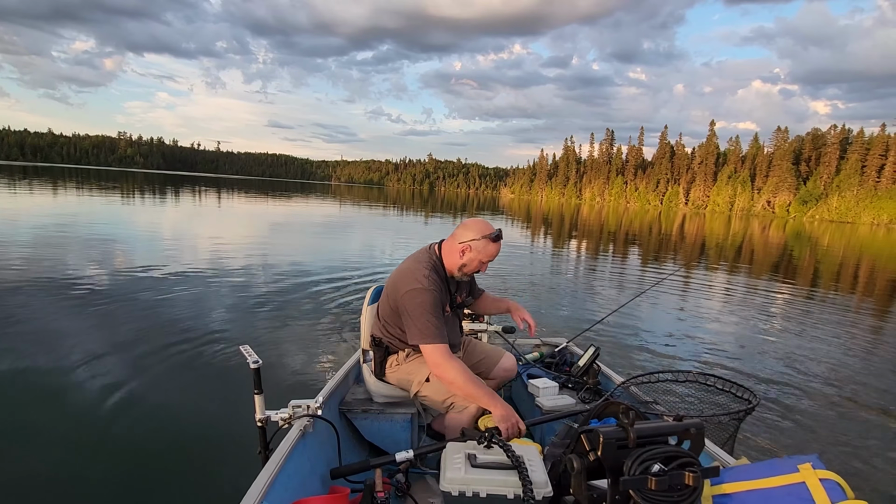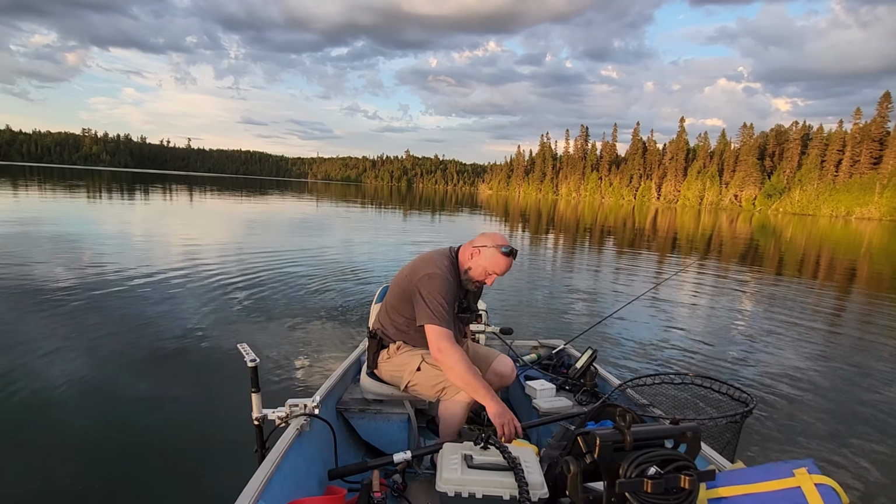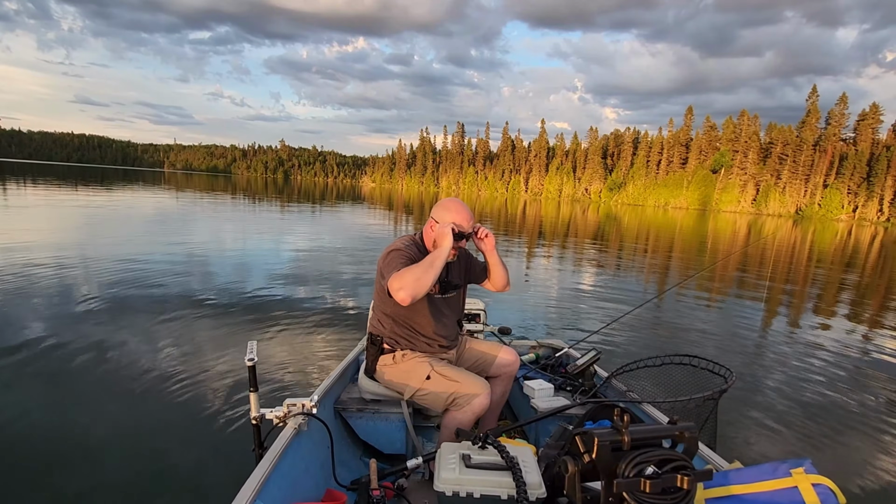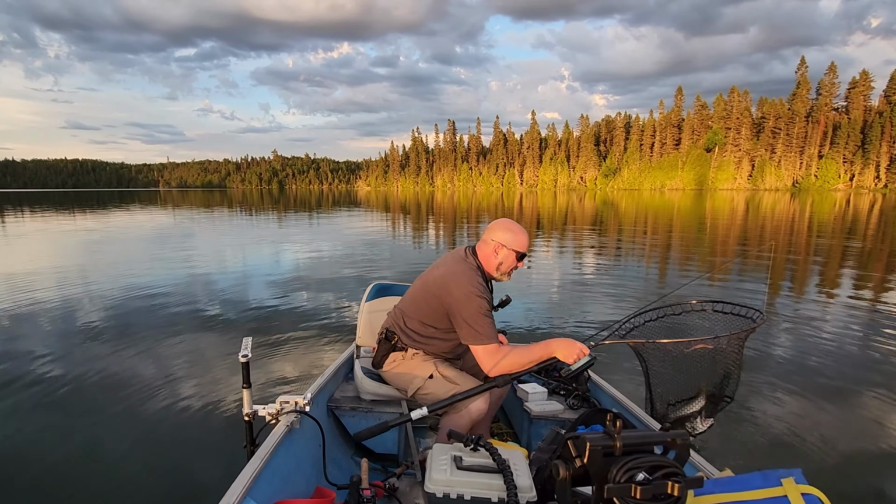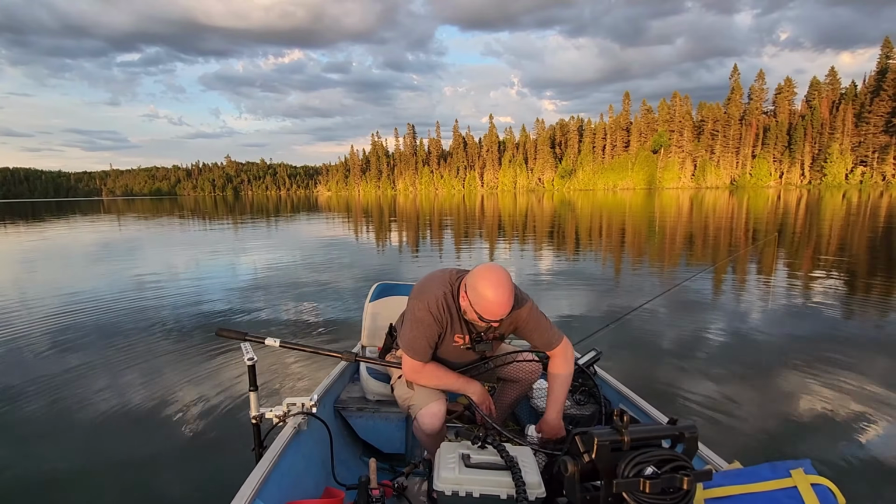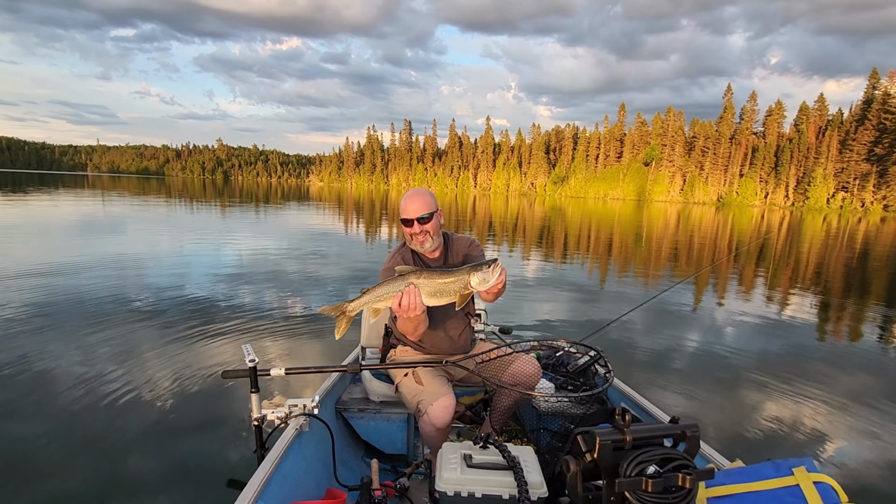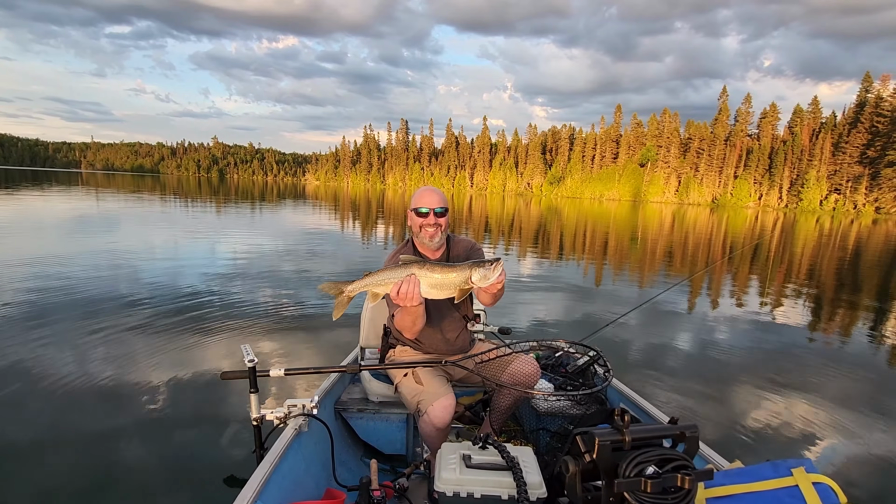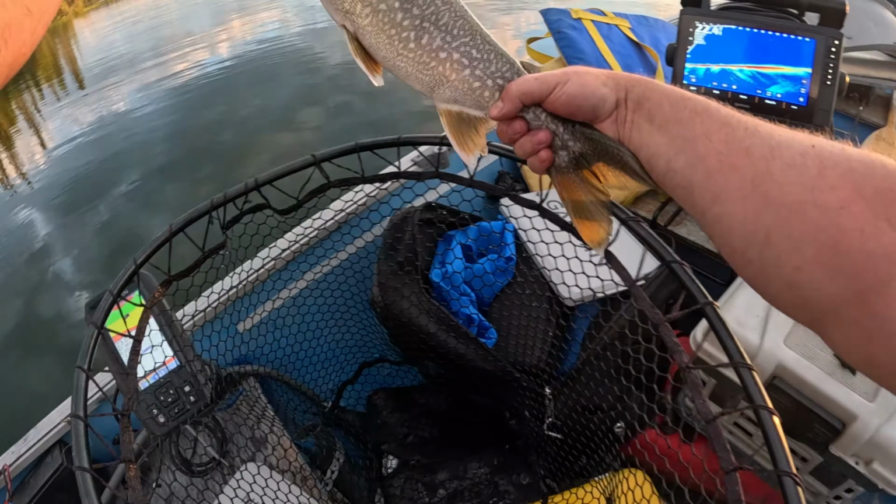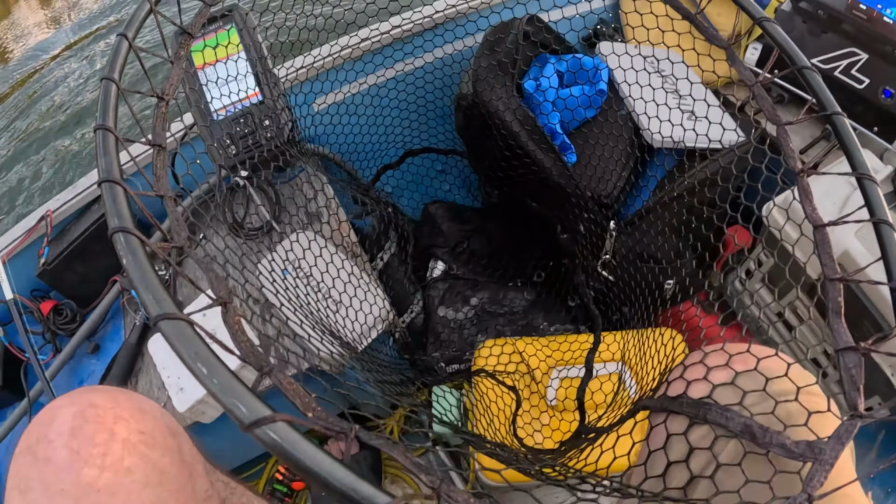Okay, let's see if we can't get this hook out. These flies are driving me nuts, I gotta say. Holy, they're biting me left and right. Little show and tell. Oh, it's about the same size as the last one. Here we go, another, that's about the same size as the last one. There she goes. Perfect. All right.